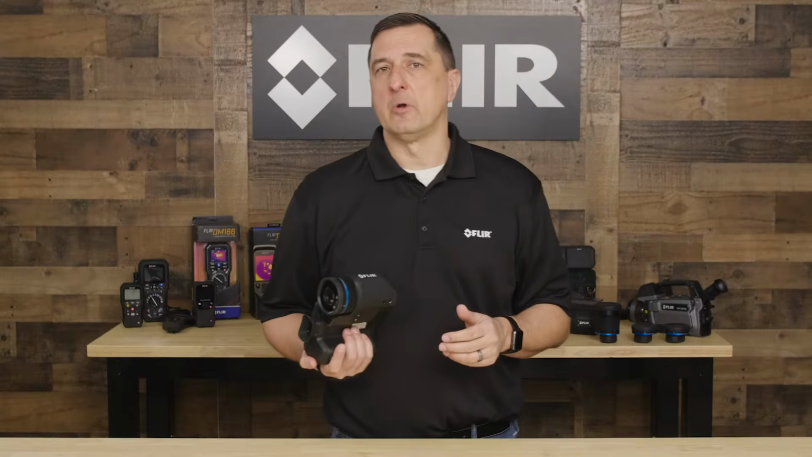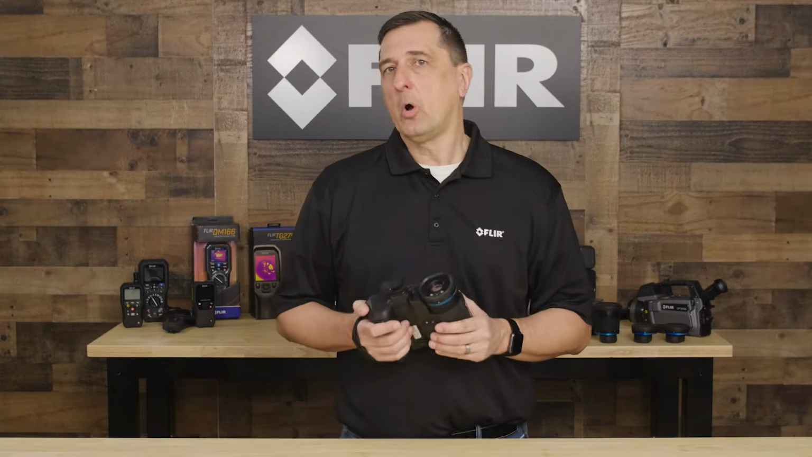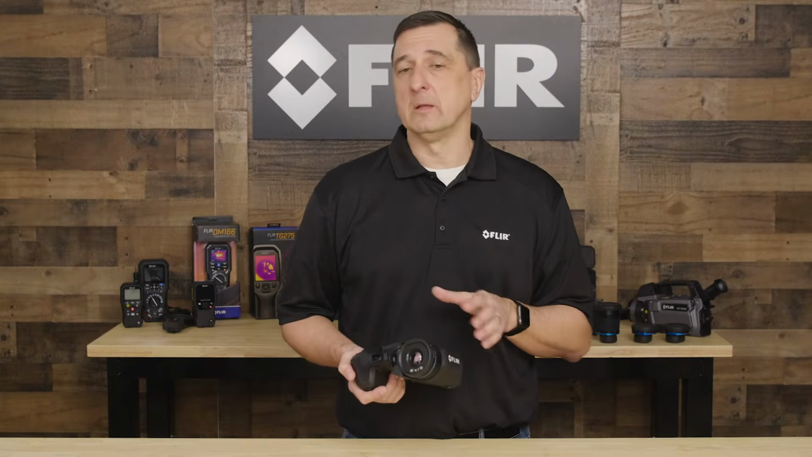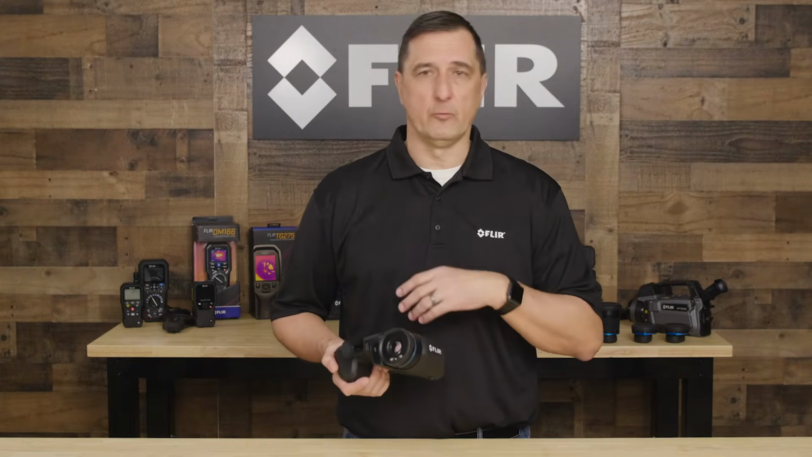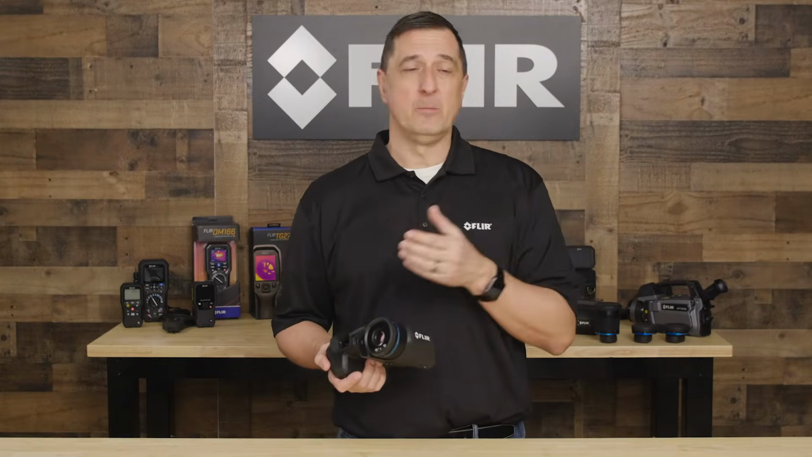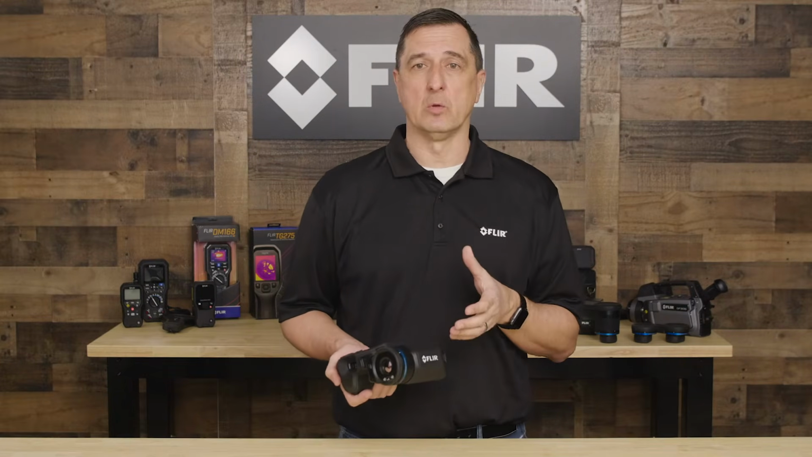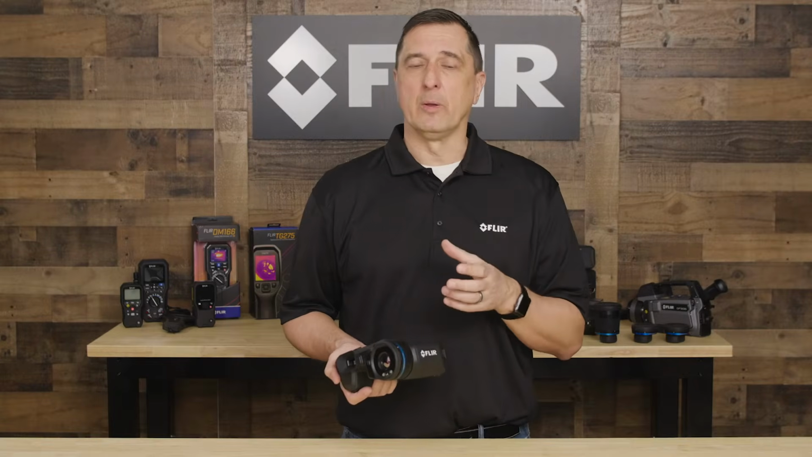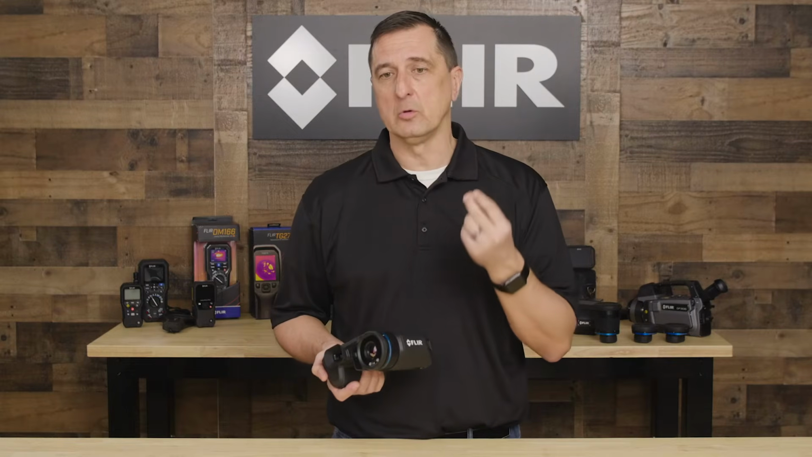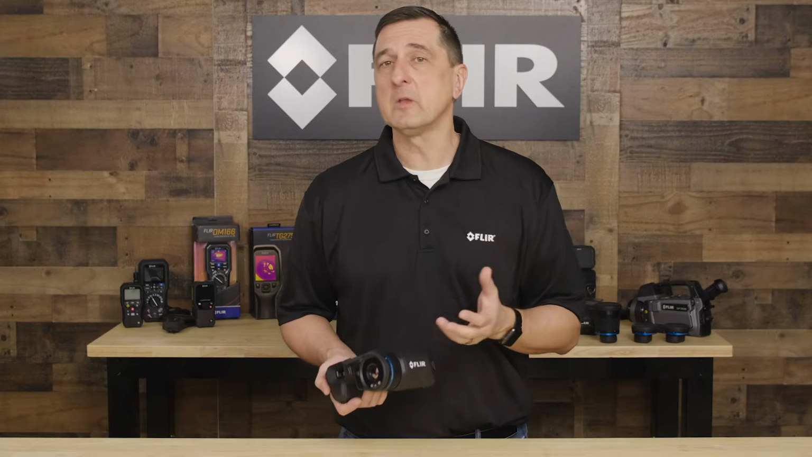Another really nice feature in our camera system is what we call one-touch level and span. So this is really handy. Let's say that you're outdoors, and if we've all done thermal imaging outdoors, we know we get a really cold sky and maybe we have a really warm target that we're looking at. So what's the camera doing? It's taking the highs and the lows of the thermal contrast and really trying to get you a nice, good quality image. But sometimes that's not enough.